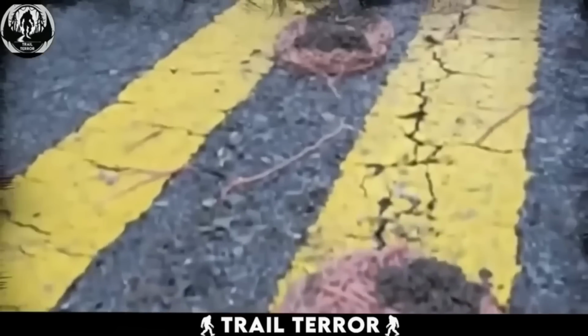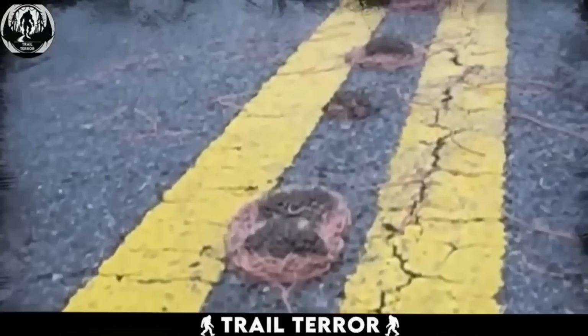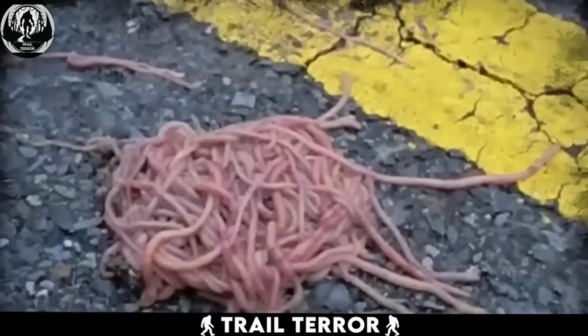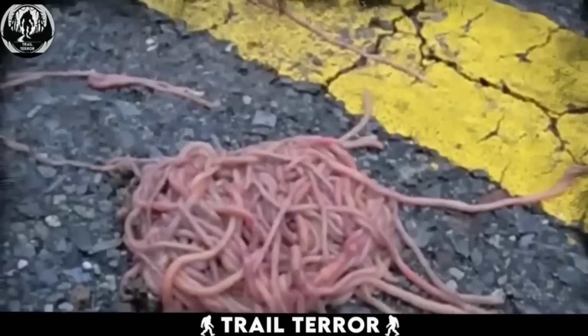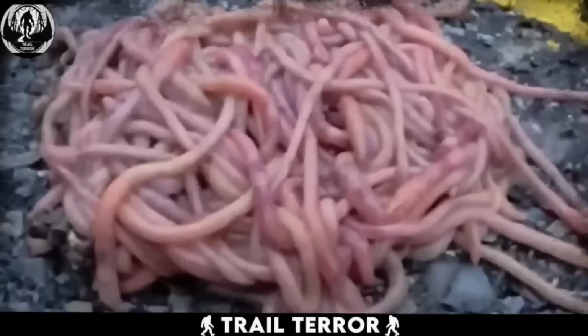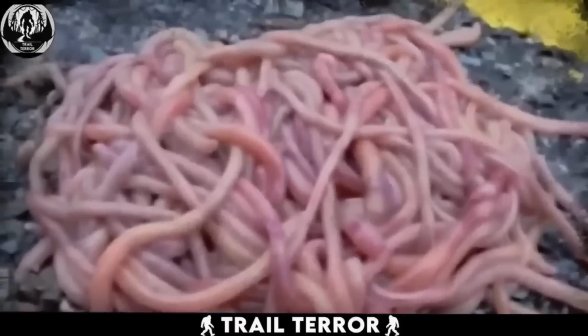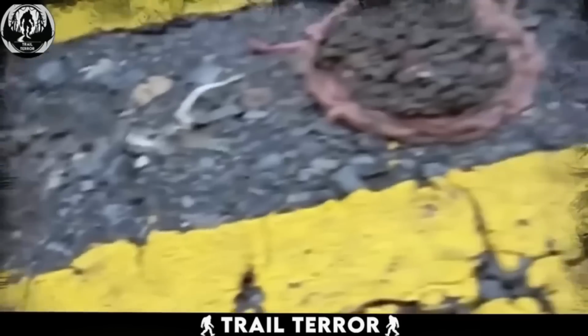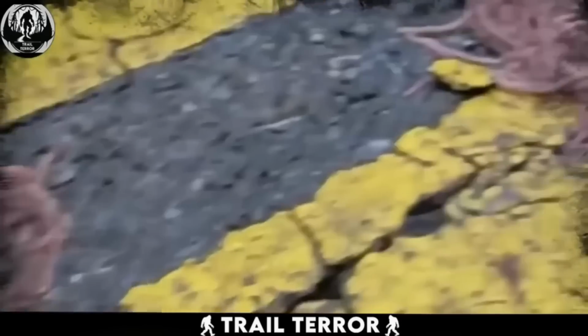Earthworms are usually underground dwellers, but during heavy rain, saturated soil can force them to the surface. To protect themselves from the elements and communicate with each other, they huddle together in these strange clusters. While the scientific explanation solves the mystery, it doesn't stop some viewers from finding these worm balls disturbing and disgusting.